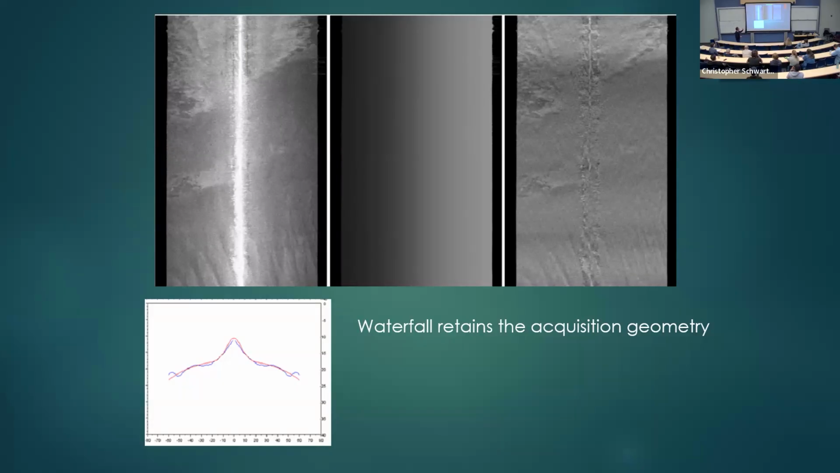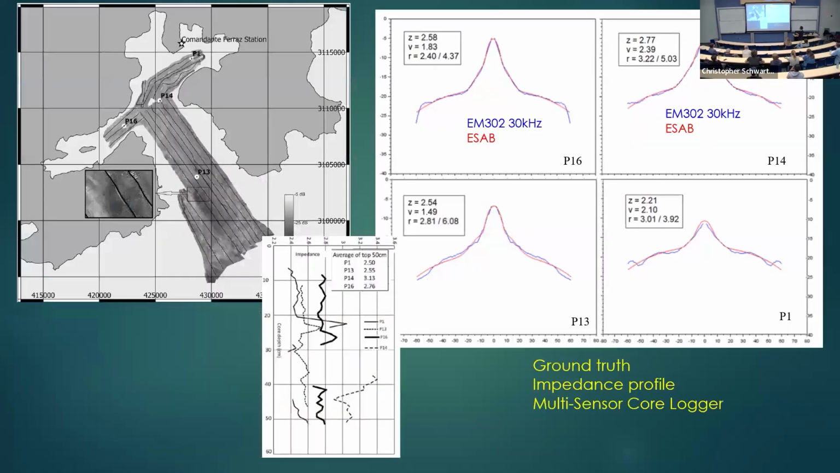So if I apply a correction to the waterfall, I can backtrack that correction to the beam. So I can actually correct the angular response using the same result that I got from the notch filter. So for me that was fantastic, because the angular responses were all contaminated with that noise.